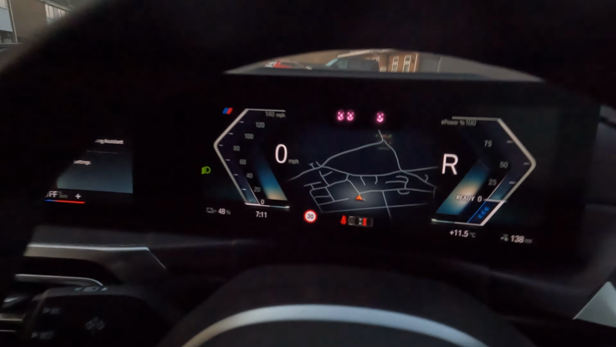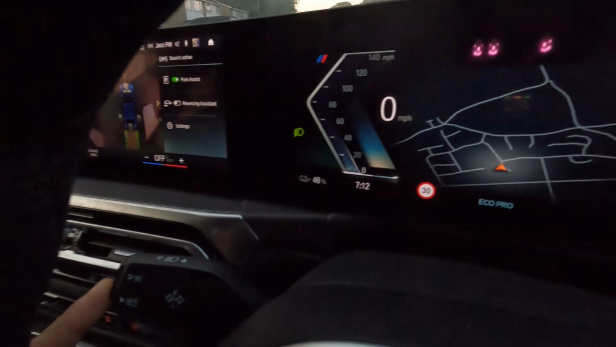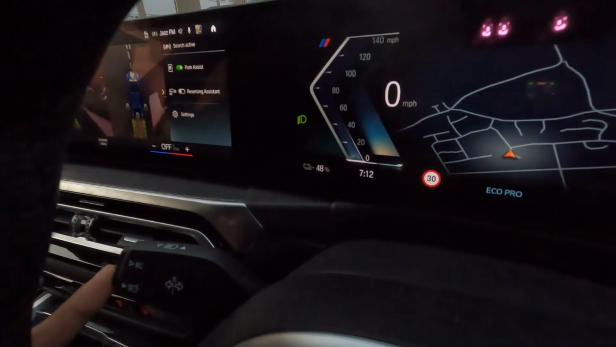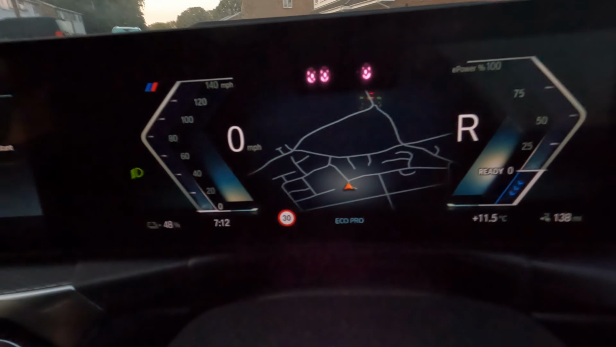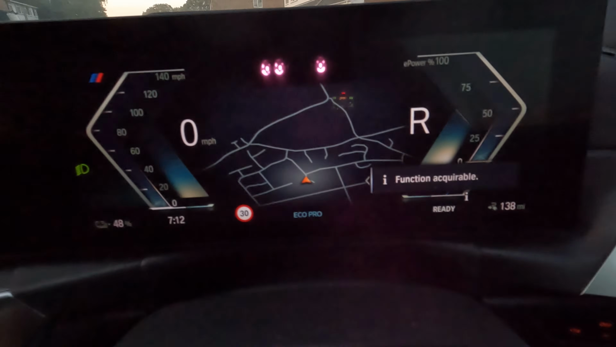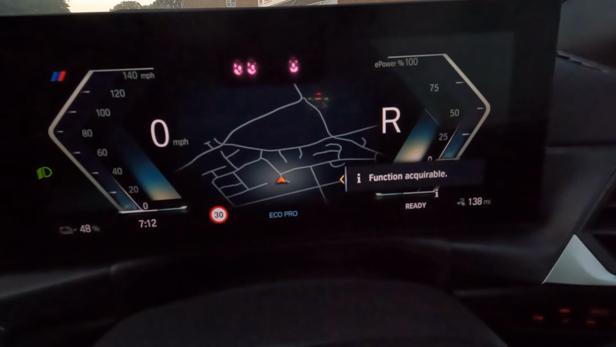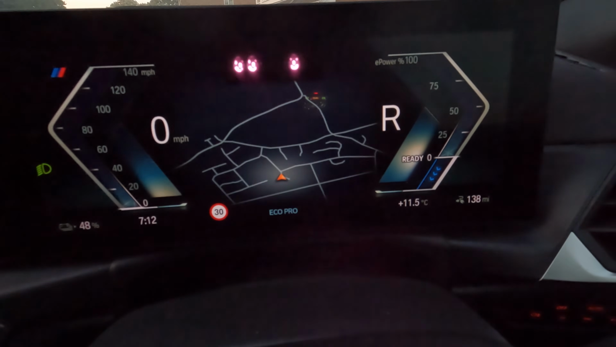Okay, I want to show you something. Right here on this stalk, you can see that I can push this button and it will put on my automatic high beams. This is a very expensive car. Look what happens when I push this button. Keep an eye on the dashboard. See that message? Function acquirable. That long story means that you've got to pay for that, mate. That is not free.